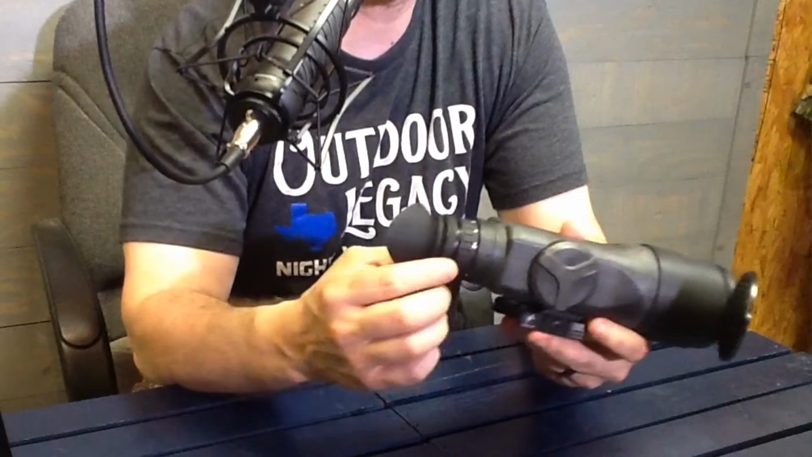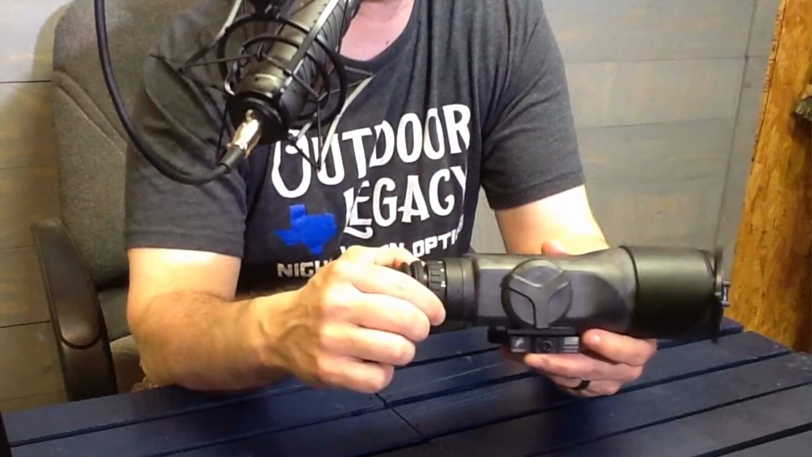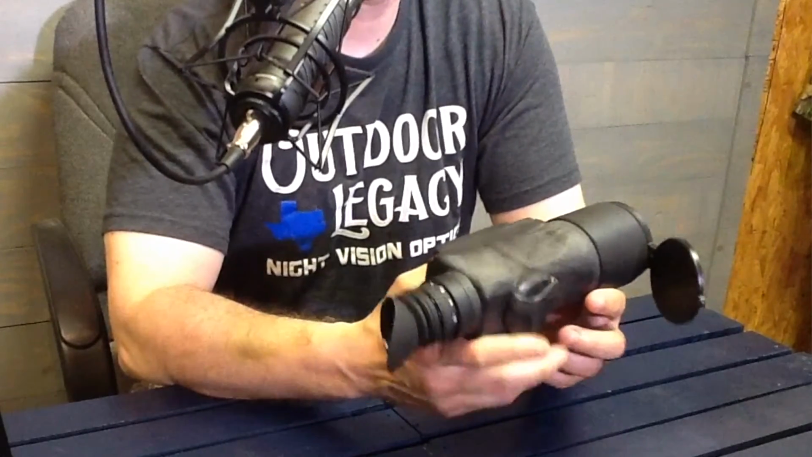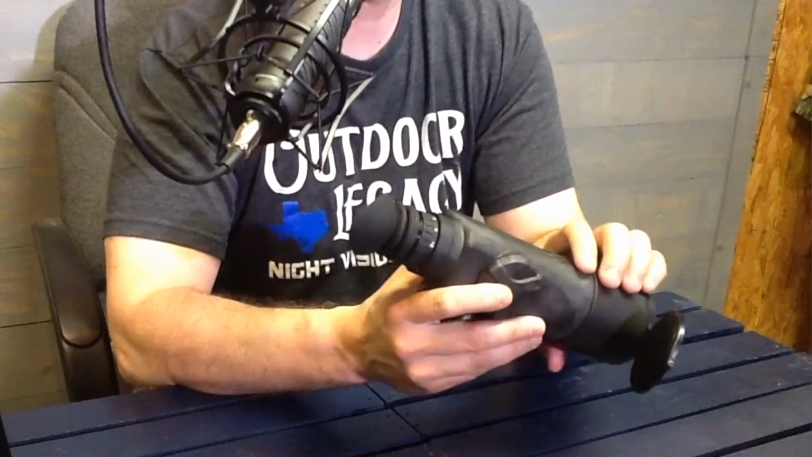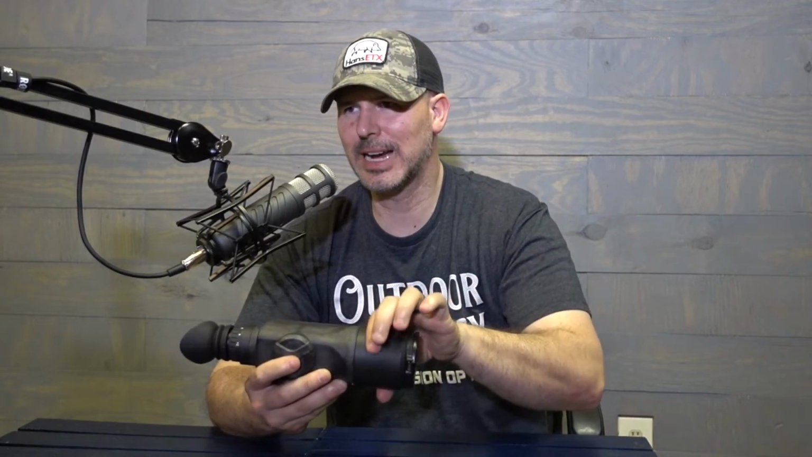You can also run an external battery pack on this if you want some additional power, or you can run an MDVR out of the video out port. But for CR123A batteries, it does have an eyepiece diopter focus right here on the front. You turn this dial. And it has an internal focus, so it's not similar to the objective lens where the dial turns. It is done all internally through the settings.